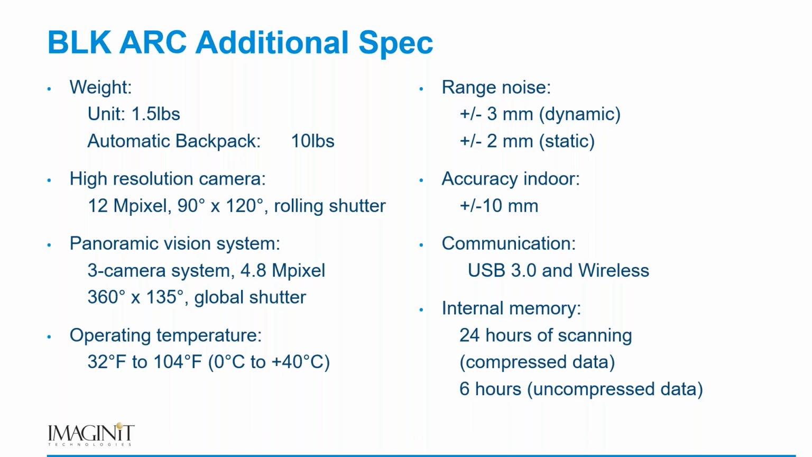And we know startup cost in getting into laser scanning, a lot of people go, oh, it's too expensive. By using this backpack, by using the ARC, we're able to get into this type of laser scanning for a very nominal fee, to be honest.